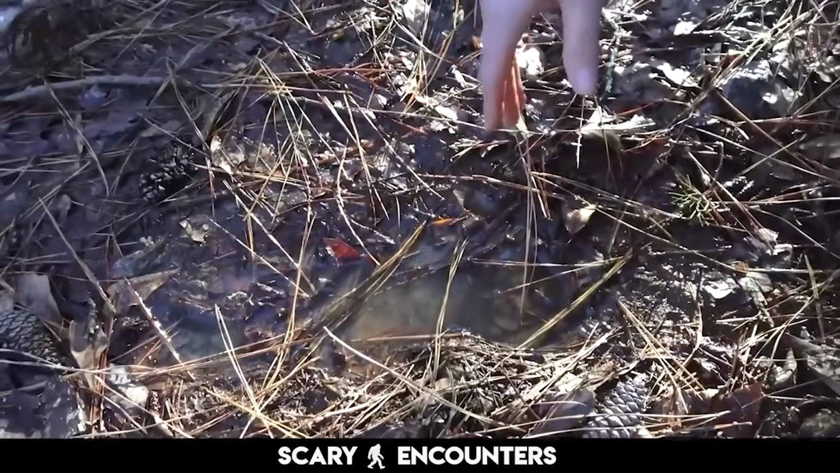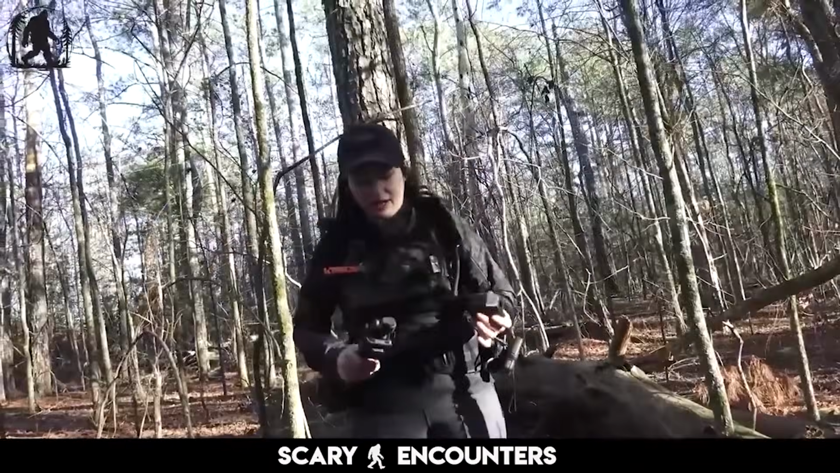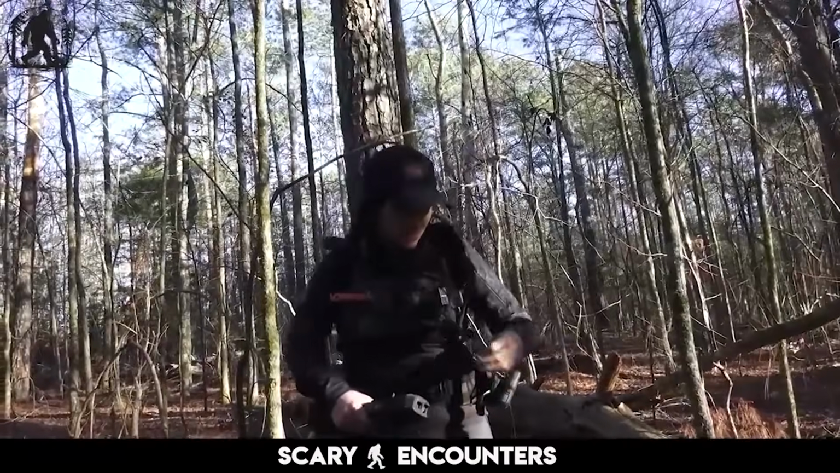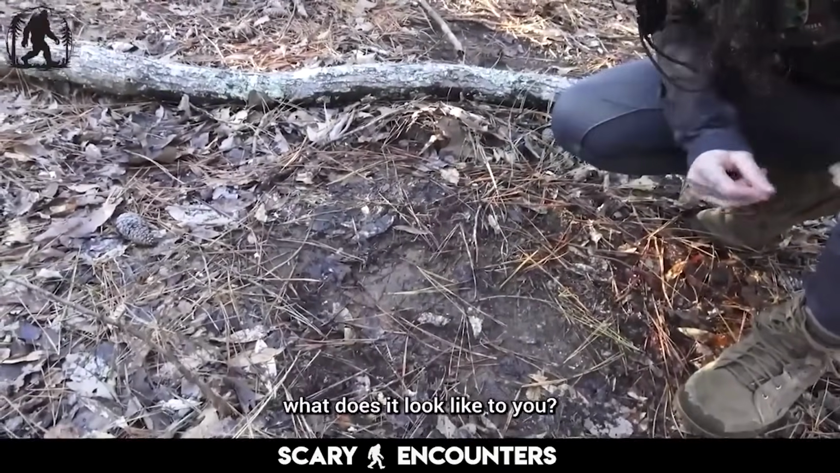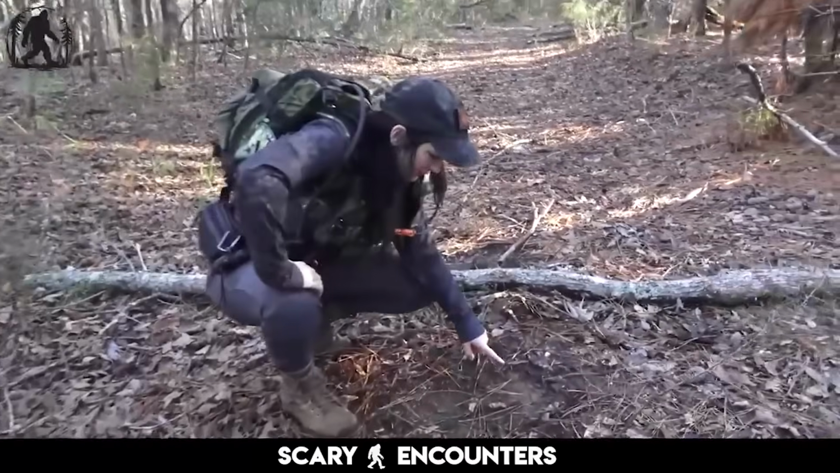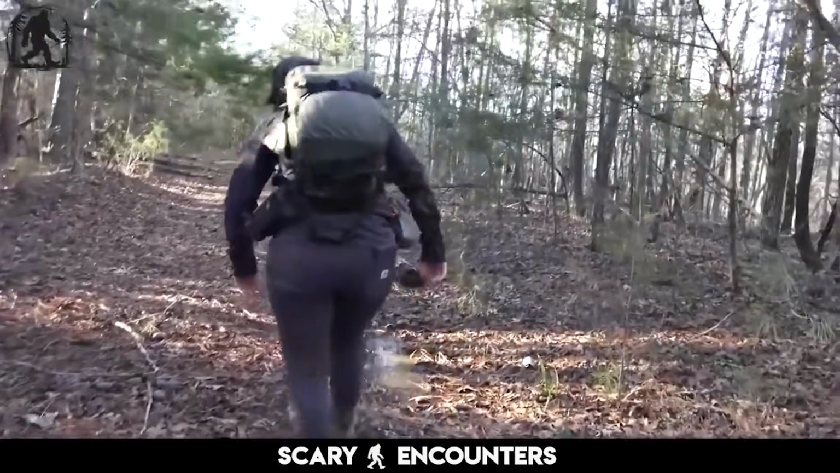Yeah, let's check that out. You got a lot of creek bed running back through here, so I can get my chest pan. There we go. All right, let me look over here real quick. Lots of old creek beds crisscrossing back through here, boy. It's headed that way. Whatever this is, take a look. What does it look like to you? Yeah, it does. Looks like we're running into a lot of old creek beds through here. Now, areas like that are great for marking indentations very, very clearly.